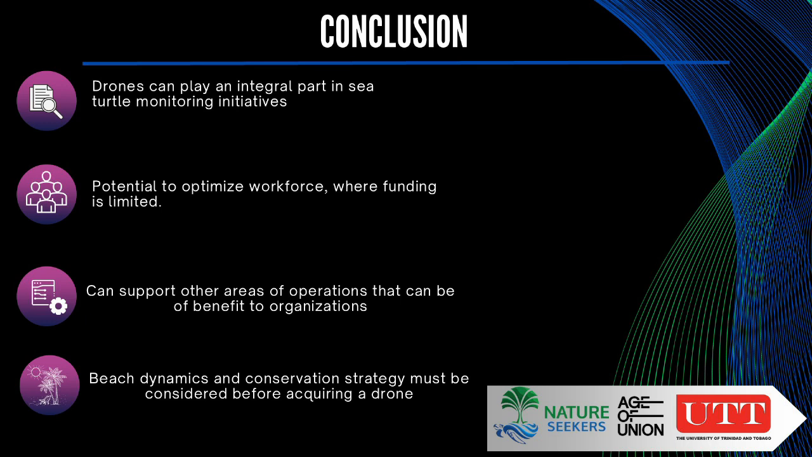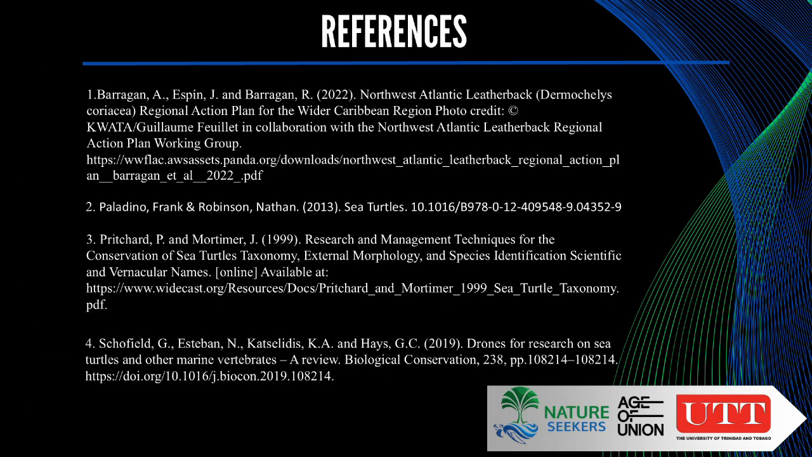So that ends the formal part of the presentation. This is just four of the major works that we would have referenced within here. However, we looked at a number of other research projects, particularly one that was done in Costa Rica, where they utilized TRI images as well to monitor olive ridleys. We built on the work that was done there and translated it into what would be necessary for leatherback monitoring.